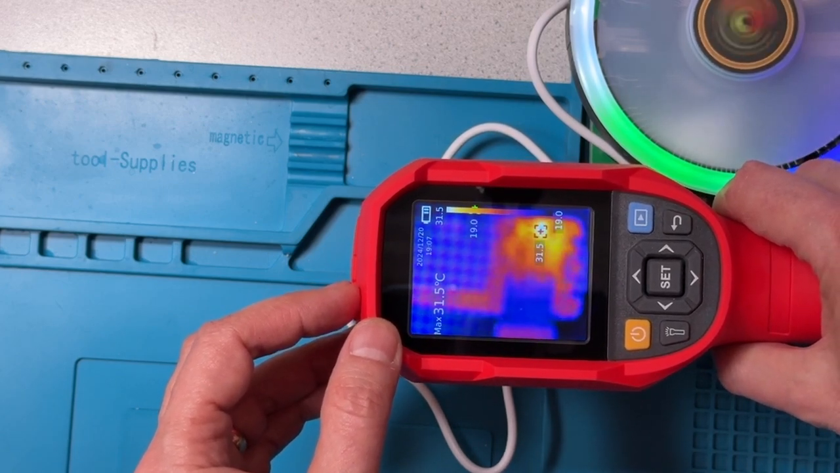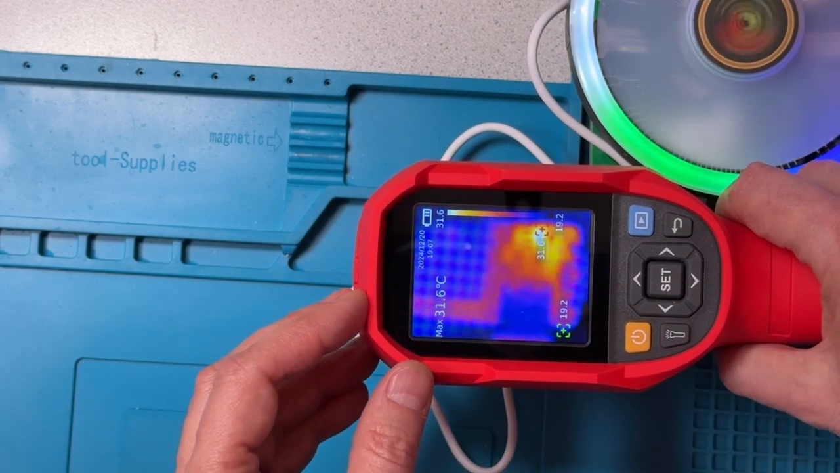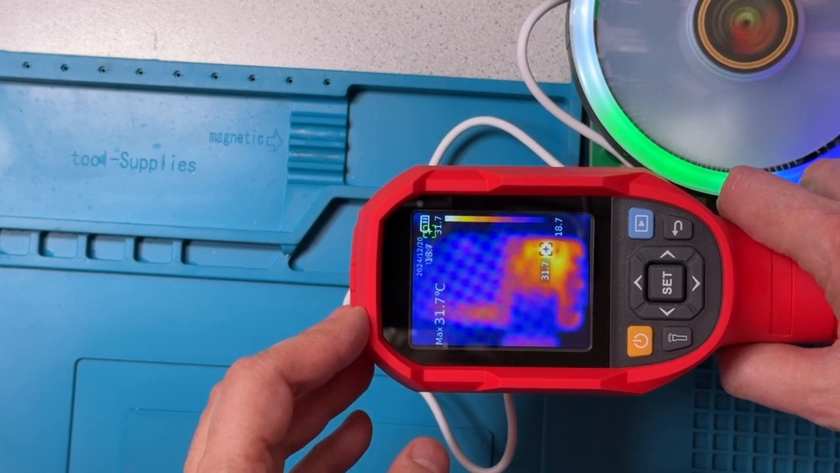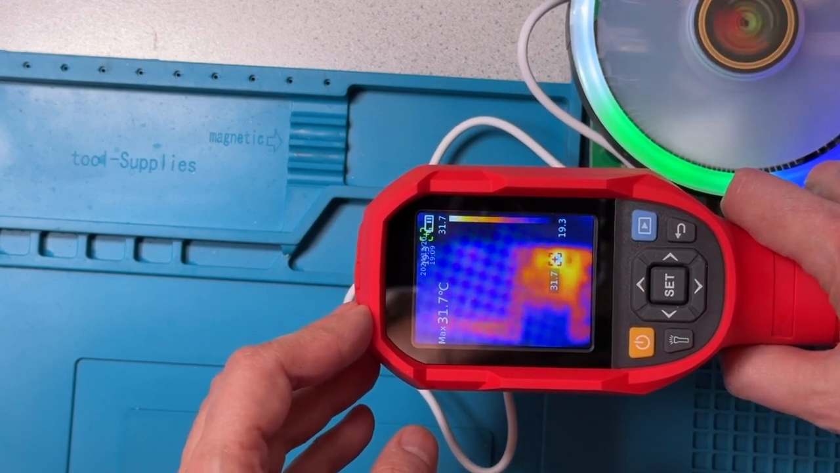So the macro lens really does help when we're at this close distance, when we're trying to work with very small components. We can see that the macro lens is really a significant aid to helping us visualize what's going on at smaller sizes.